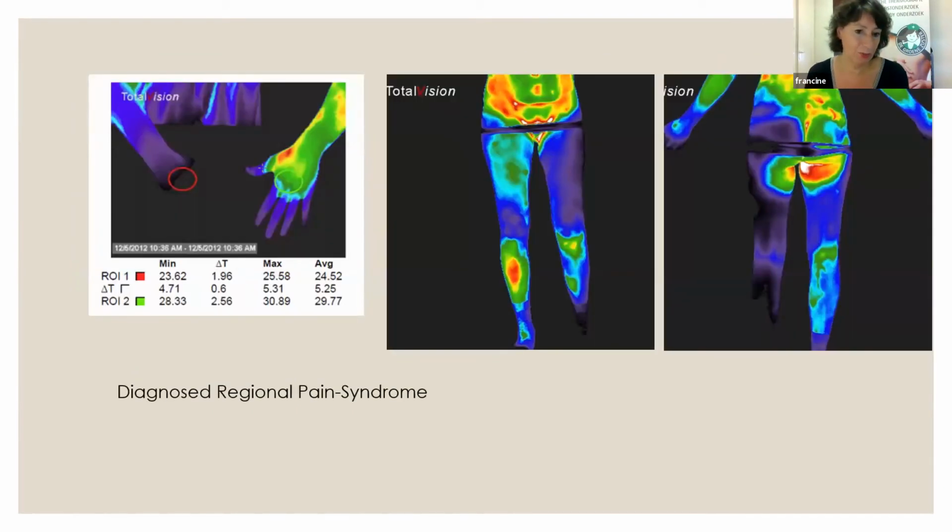Very interesting, this one. This is complex regional pain syndrome. And these people are diagnosed so frequently with a completely false diagnosis. This lady, she fell off a horse, and she had a very painful left leg. And she got in the hospital, and she had x-rays, and they said, well, we can't find anything. You need to do physiotherapy. But the pain got worse and worse and worse.